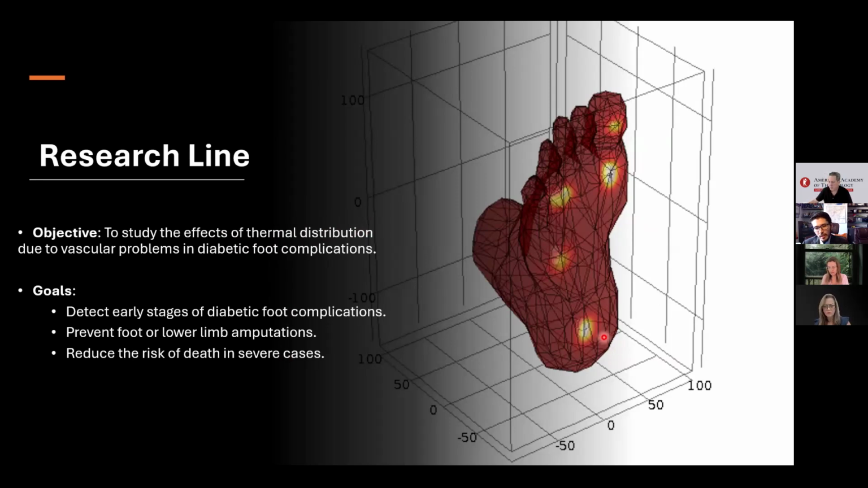Complications can be detected early, and thermography can also help not only in the diagnosis but also in the medical healthcare after the diabetic foot is diagnosed. So our goal is to detect early stages of these complications, prevent foot or lower limb amputations, and also reduce the risk of death in very severe cases.